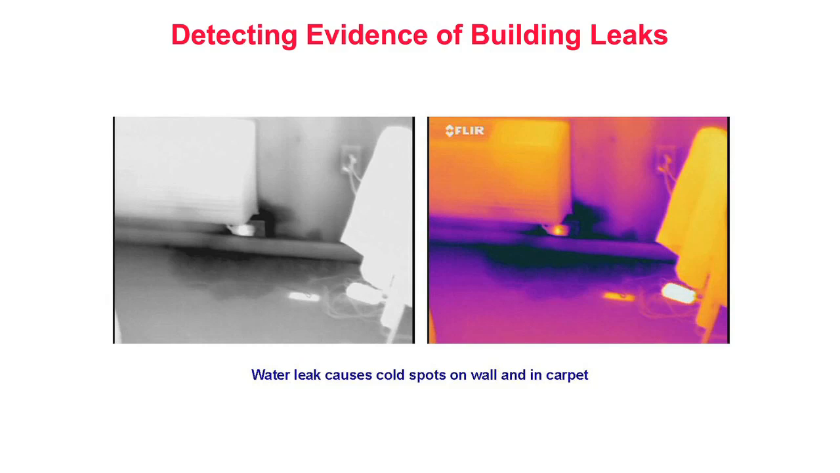In the thermal images, we see large amorphous cool areas on the wall and in the carpet. These dark areas are caused by latent moisture within the drywall and carpet. In this case, the wet areas appear cool due to evaporation of the moisture from the affected areas. Moisture trapped within building materials may permit the growth of mold or be attractive to insects.